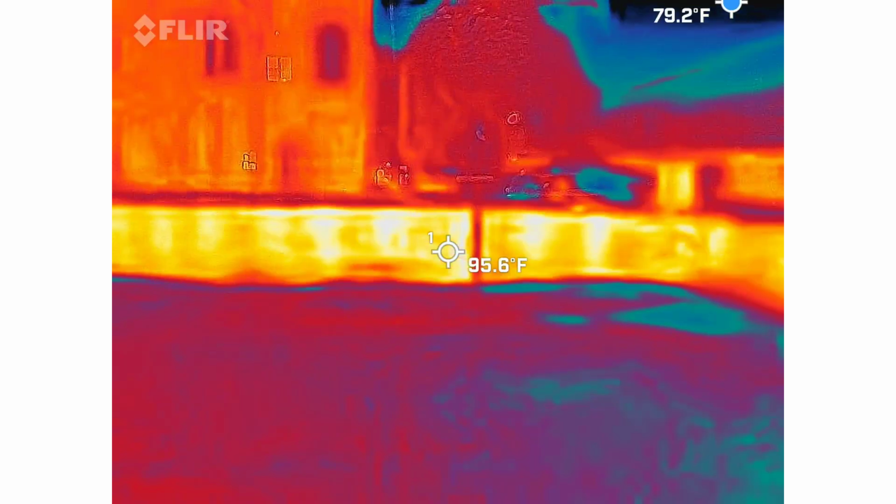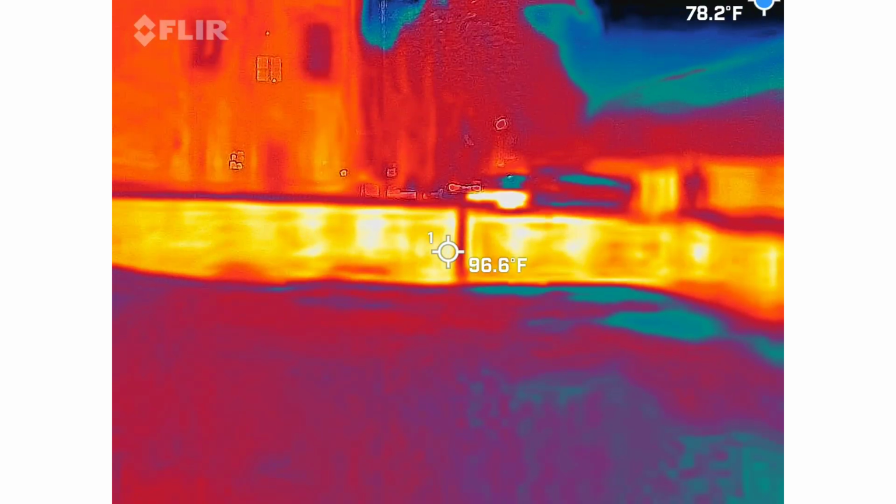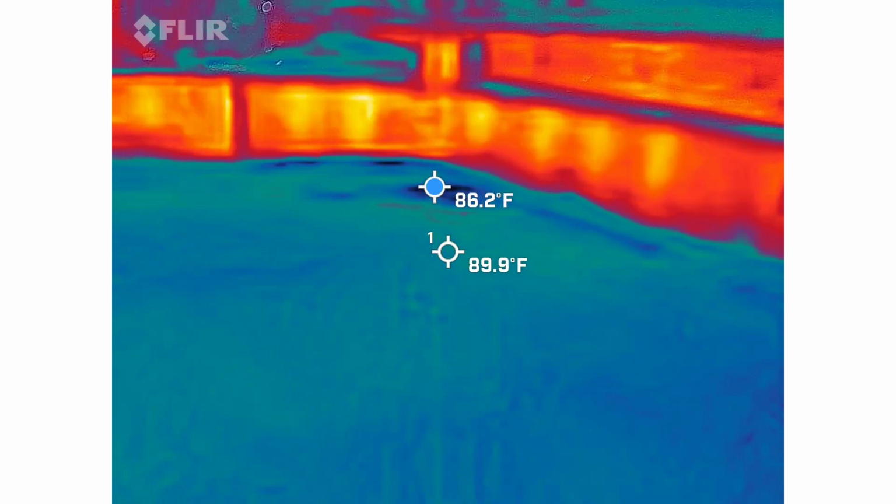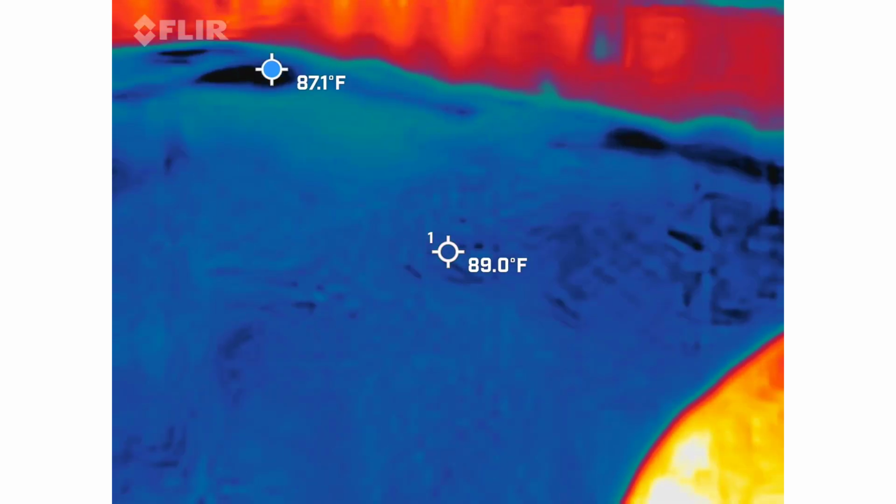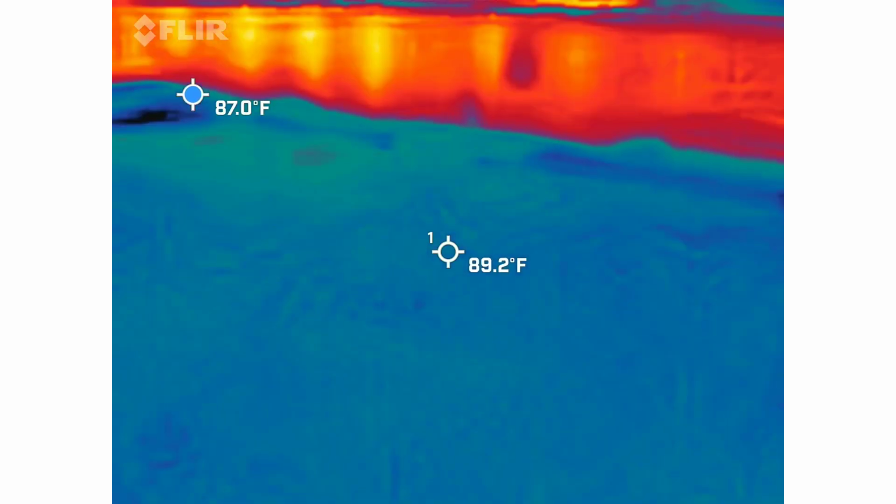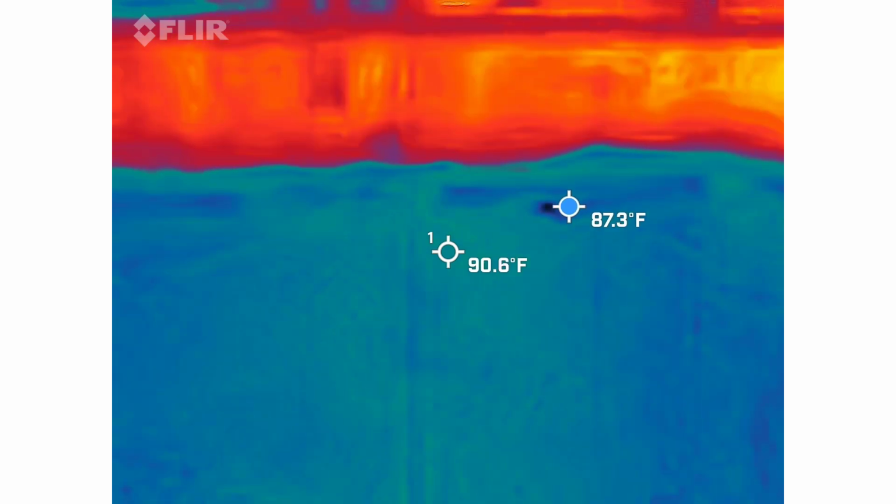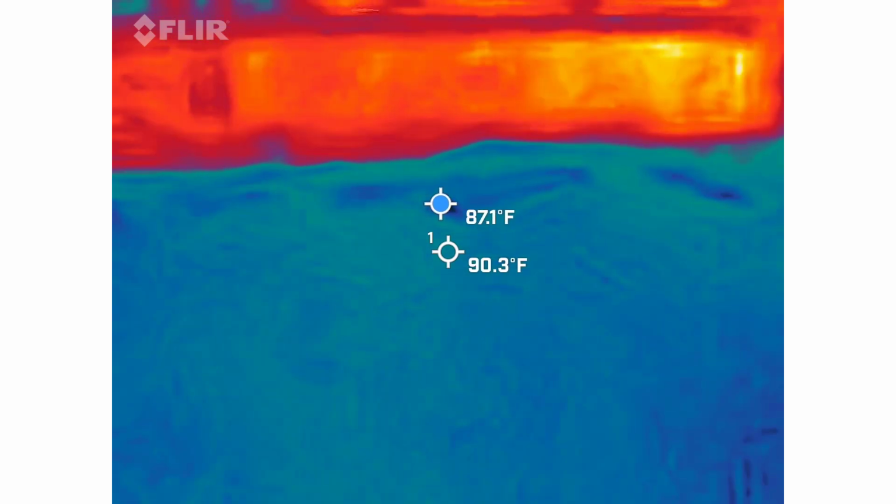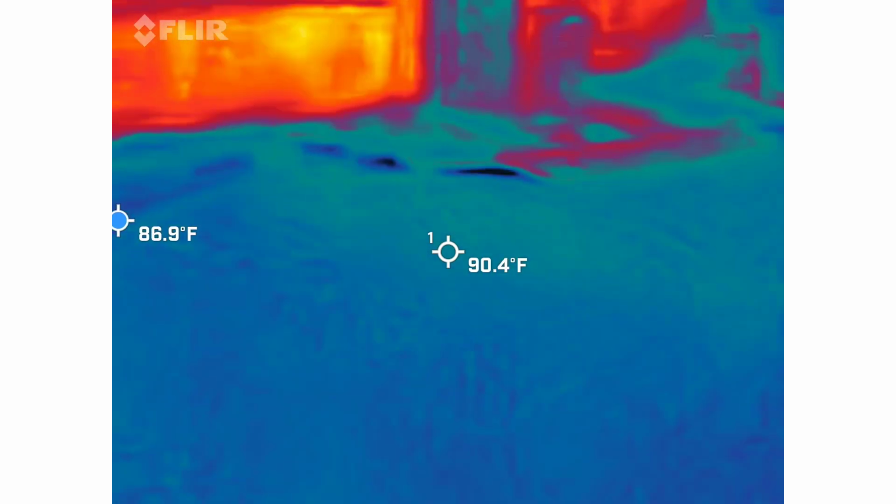It's crazy how this thing detects heat. There's some people walking through.